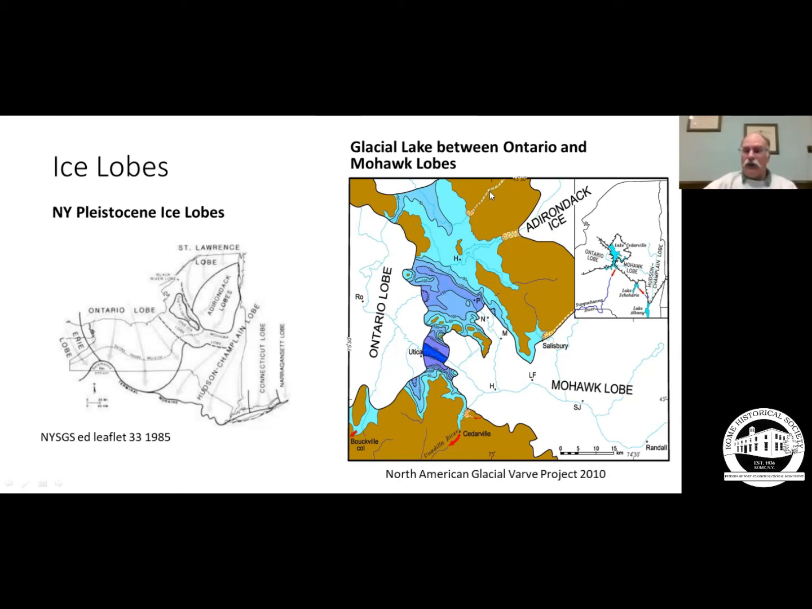The water was dammed up by the Adirondacks to the north, by the Ontario lobe to the west, and later the Rome lobe, and then the Mohawk lobe to the east. And this one, Cedarville Lake, as it was described in the North American Glacial Varve project, they look at lake deposits and look at the yearly accumulation of sediments at the bottom of the lake. And the meltwater traveling out here, out the Bouckville Col, the area around Madison and Oriskany Falls, where we were looking at the sediments.